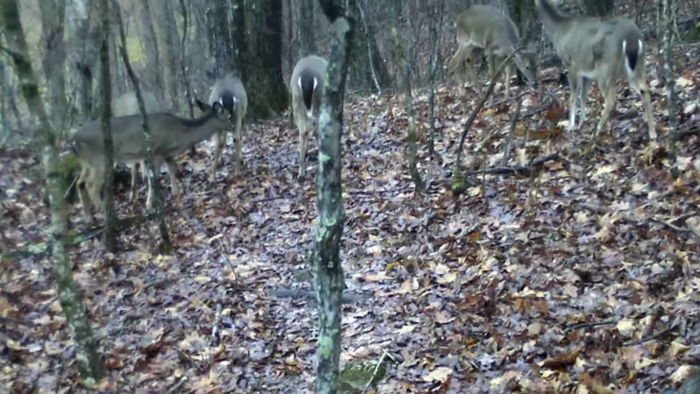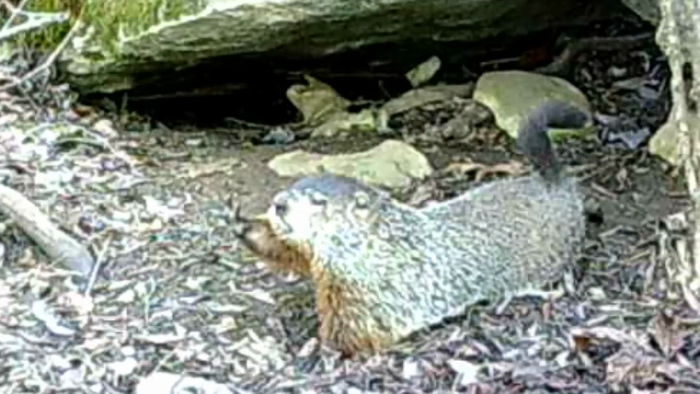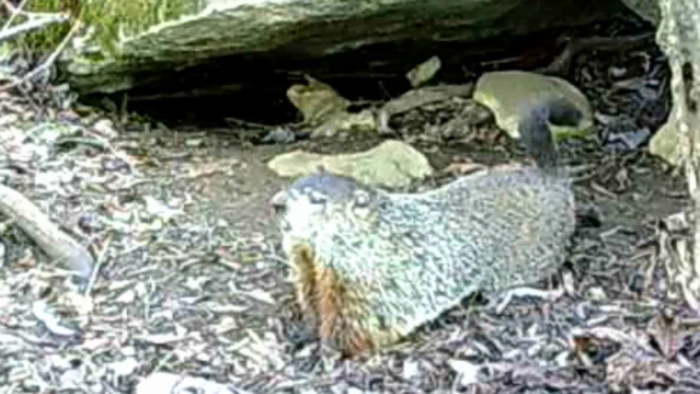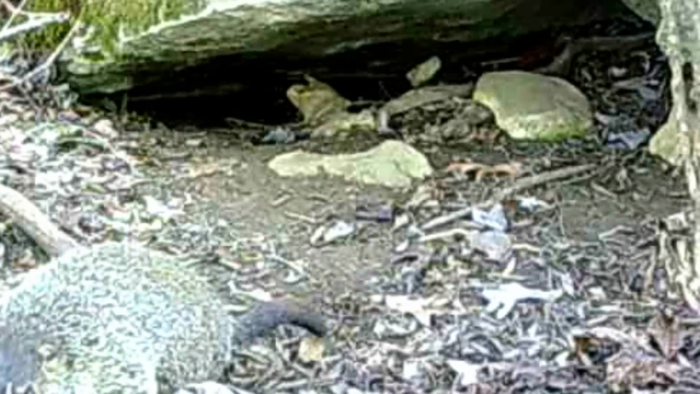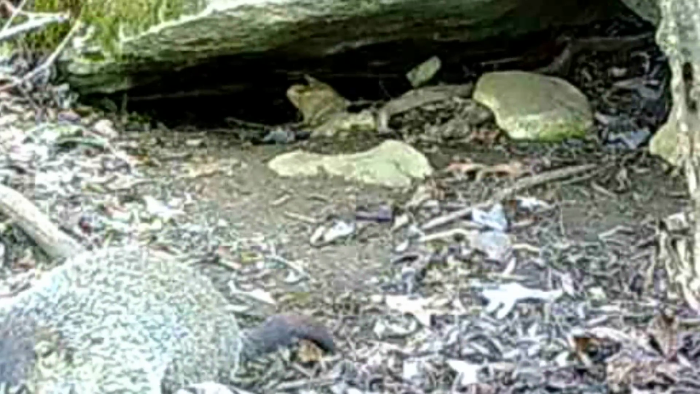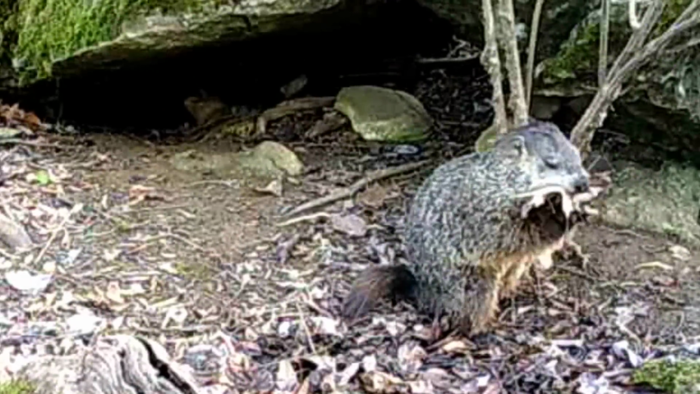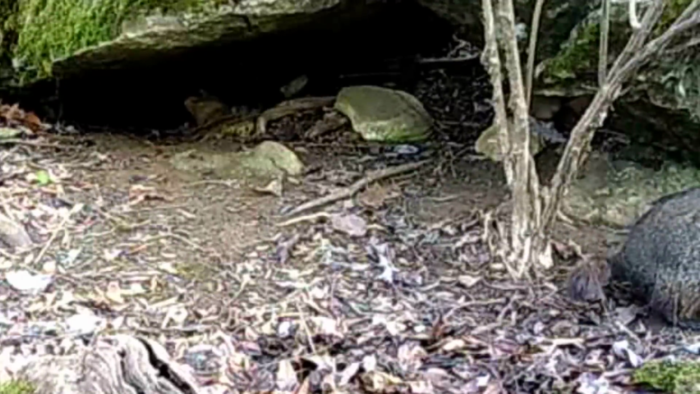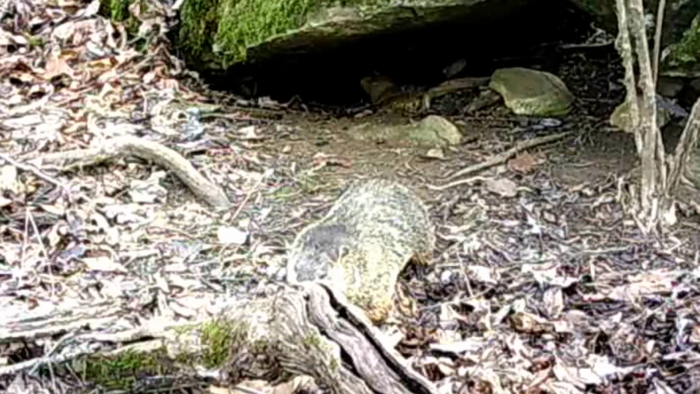Old rainy day. Now the old groundhog's out, and he swears he didn't see his shadow. That's kind of comical. But he's busy doing some house cleaning. He's building up his den. I don't know if he's preparing for young or just getting caught back up from taking that nap so long.